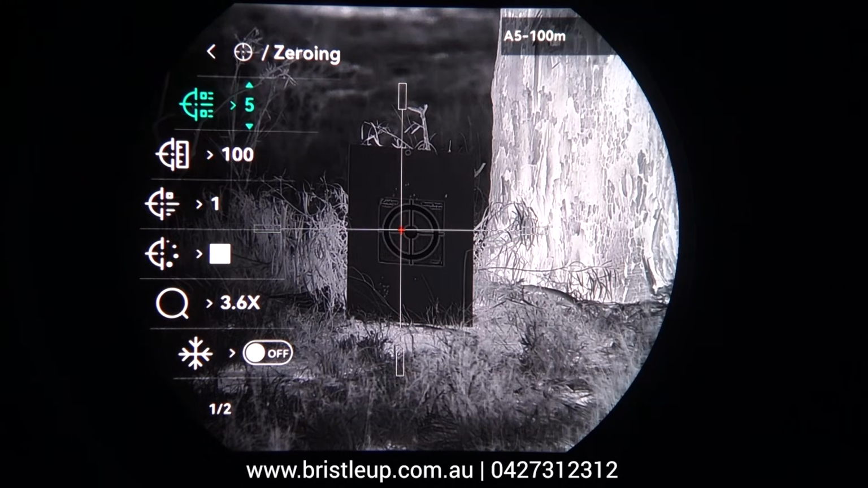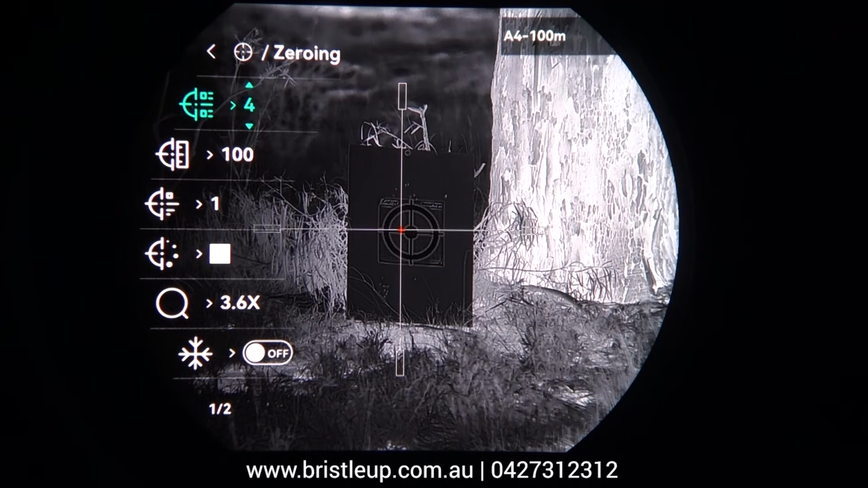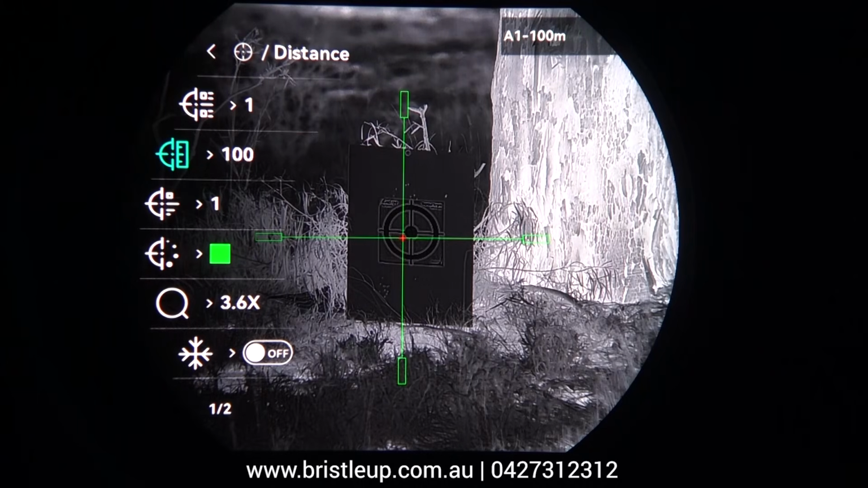Here you have multiple reticles within that zeroing profile. With these reticles you can have different zeroing, which might be helpful if you've got different types of ammunition or you are zeroing it in for different distances. So for our case we're going to pick 1. The distance for this profile is going to be 100 meters. And then we've got our reticle type. So this is actually what the reticle looks like. We can flick through a few different ones here now.